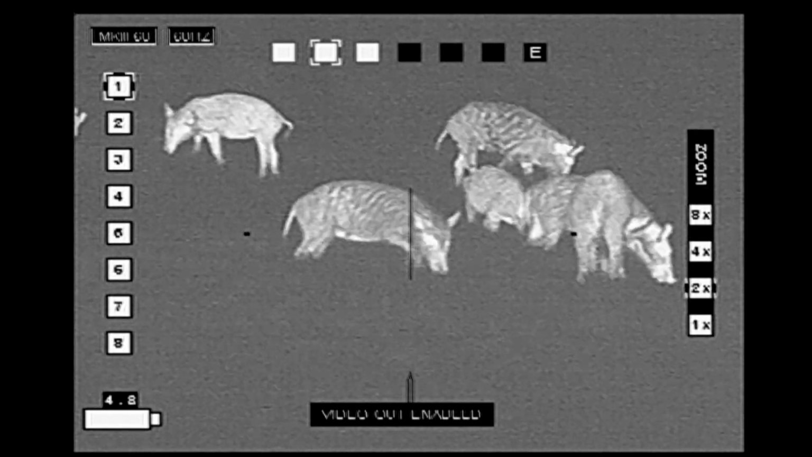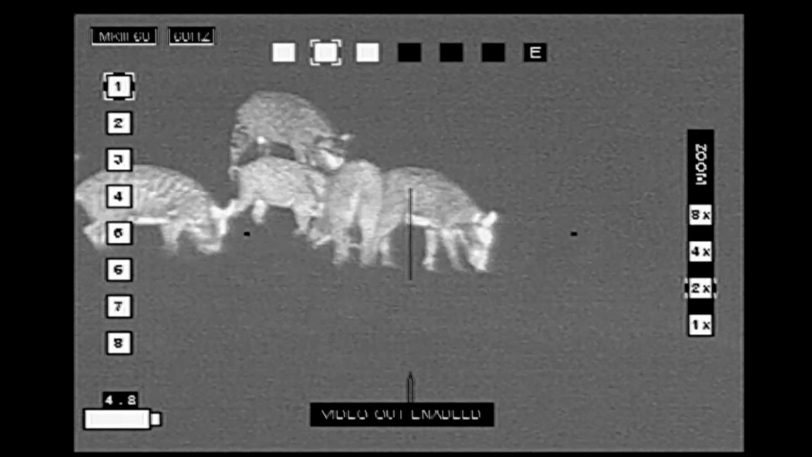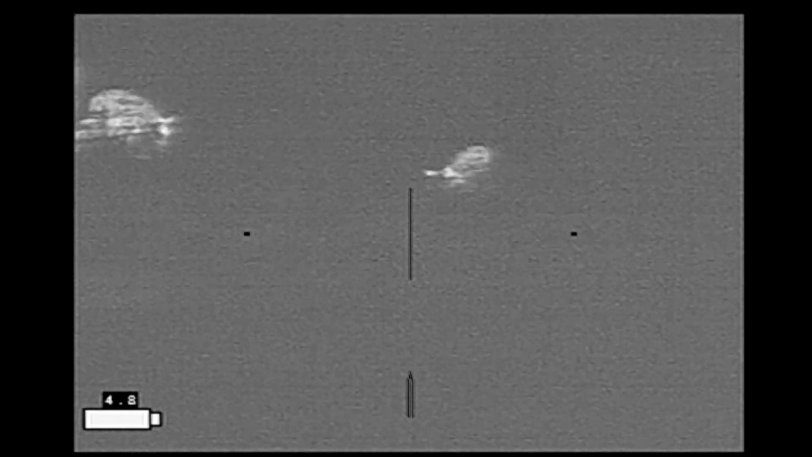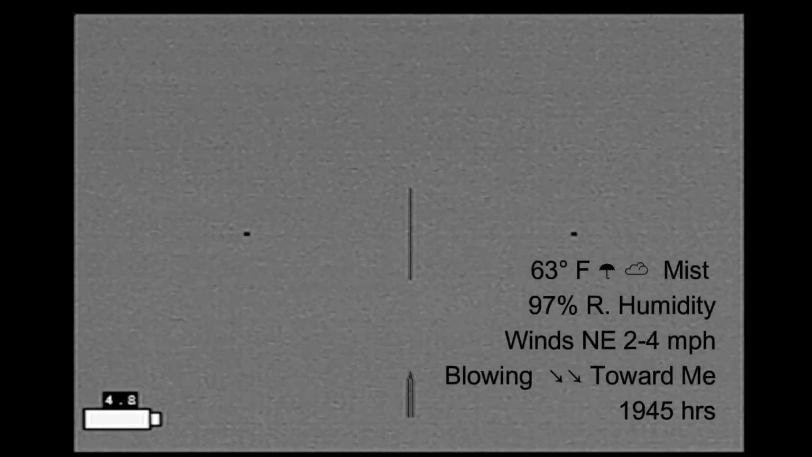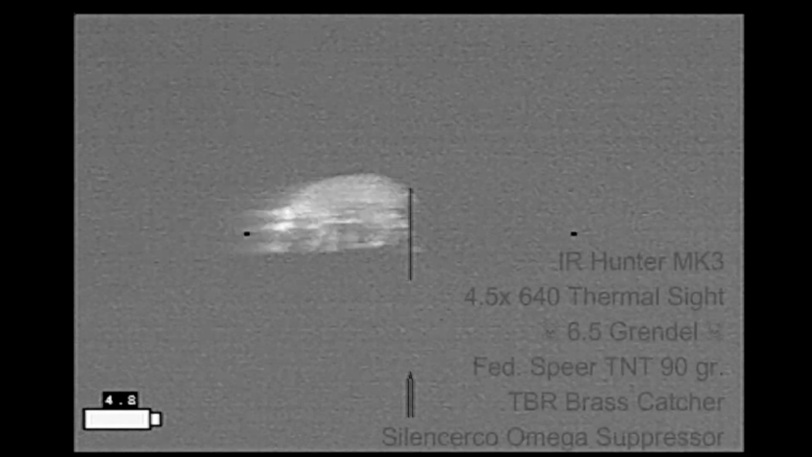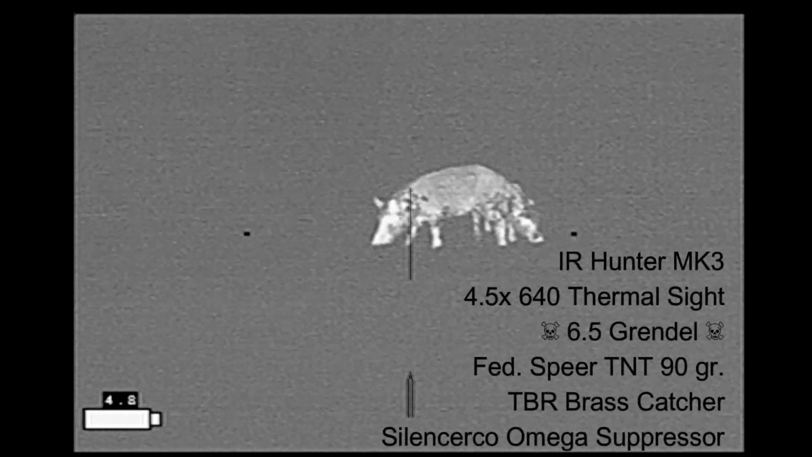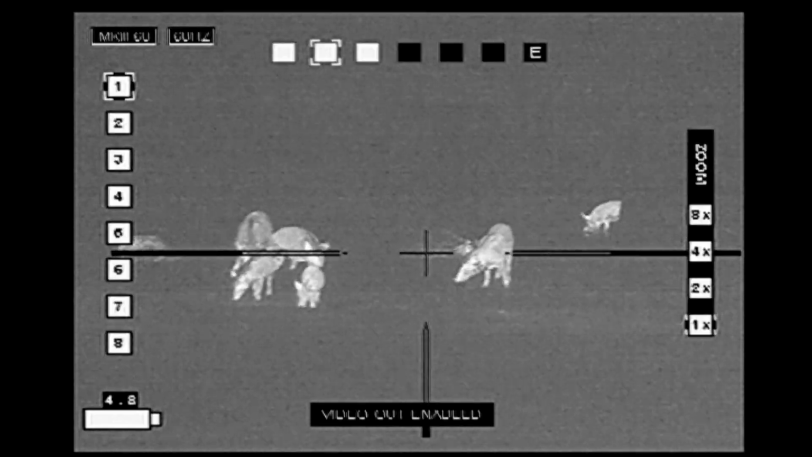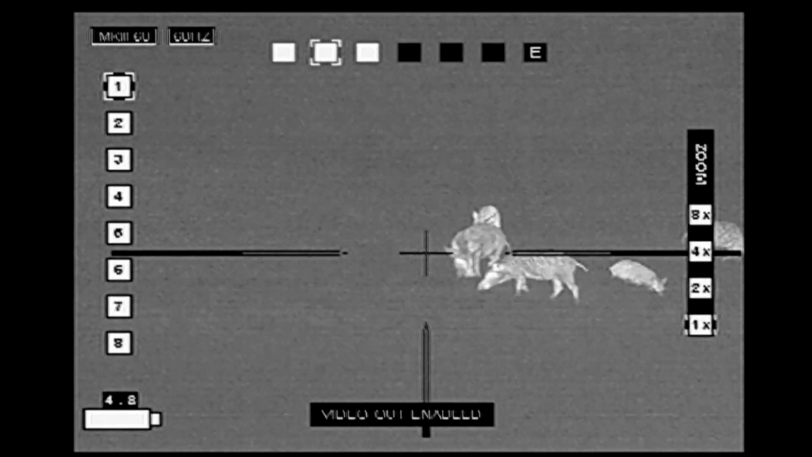Now it's been raining the past few days. This field is saturated. The hogs are walking through mud. In some areas, the water is still running on top of the ground. At this point, it's really dark. And I'm just trying not to slosh through the water that's on the ground and making my approach towards these hogs, which I can see quite well with my IR Hunter Mark III thermal scope. There's quite a few of them.